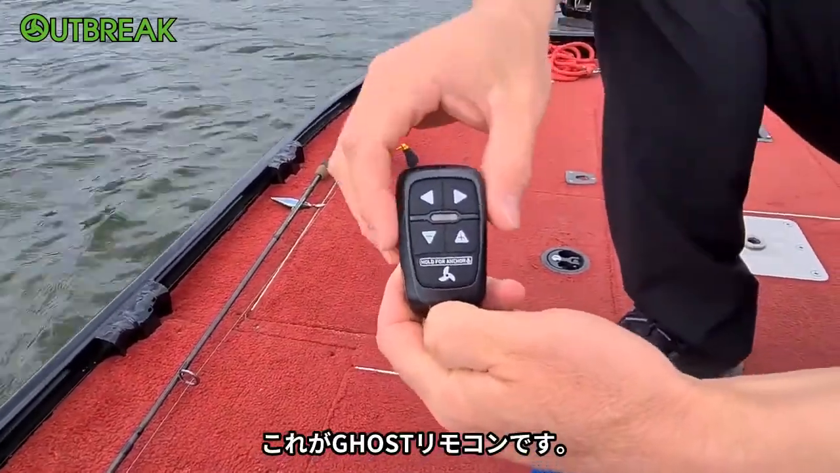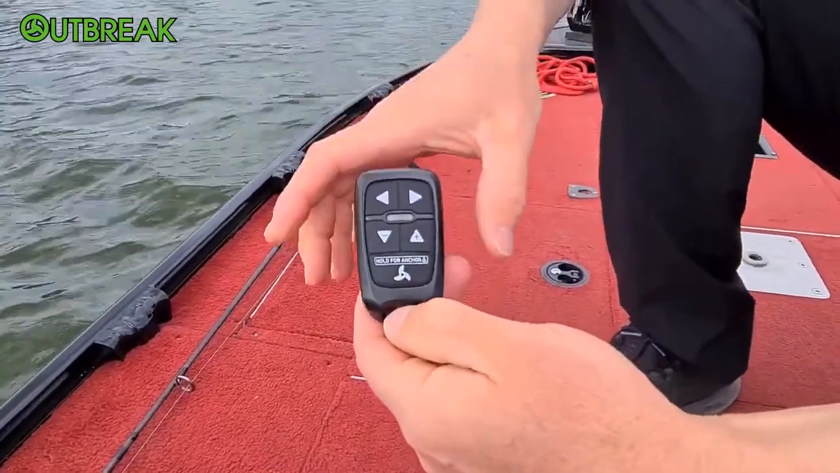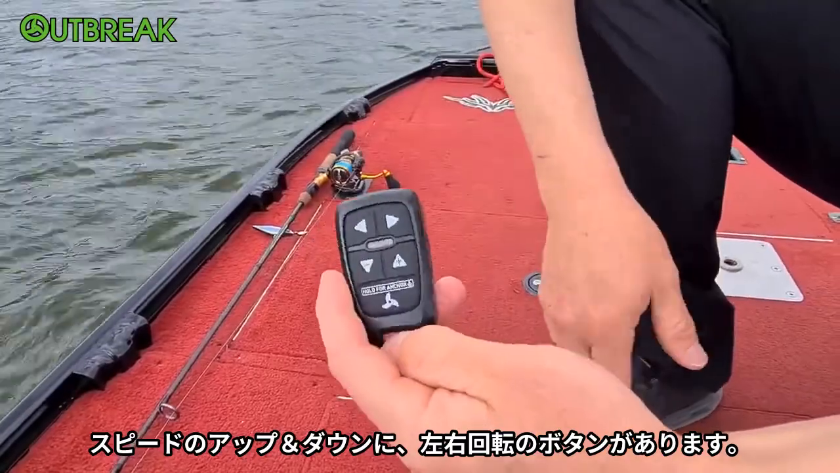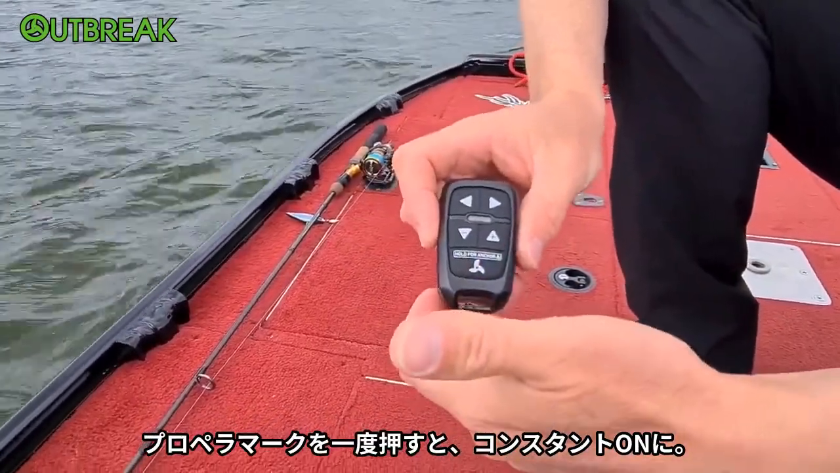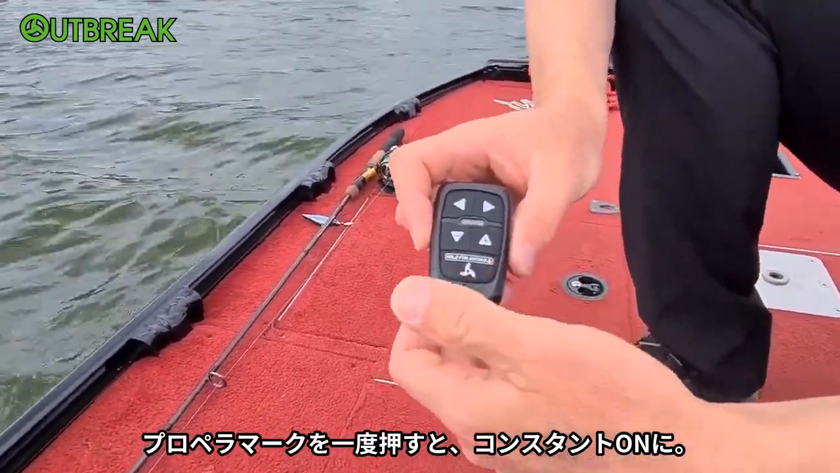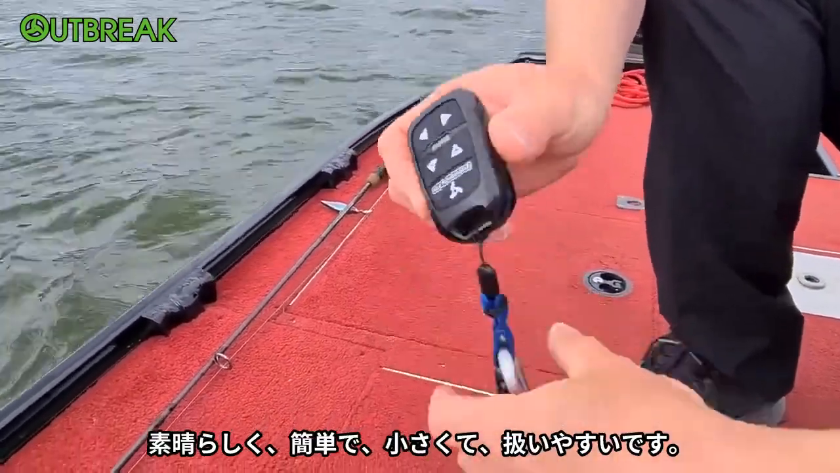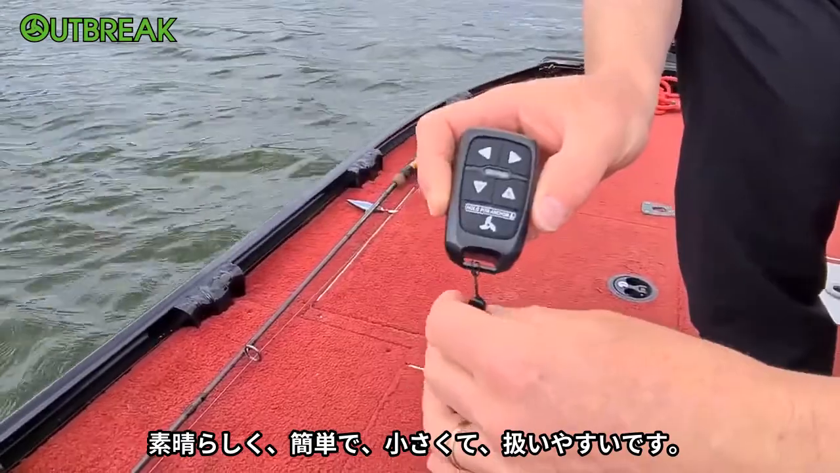So this is the hand remote itself. You've got your speeds up and down, you're turning left and right. You click it once to get a constant propulsion of your motor. If you hold it down, it does your spot lock. Nice, easy, handy little thing to do.